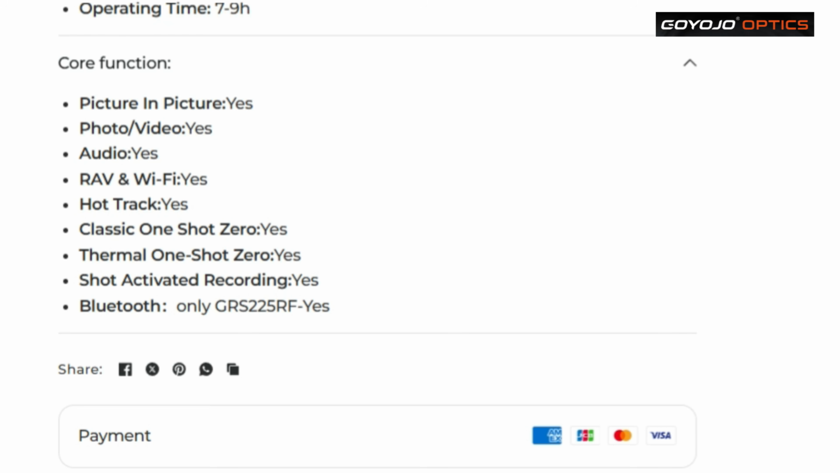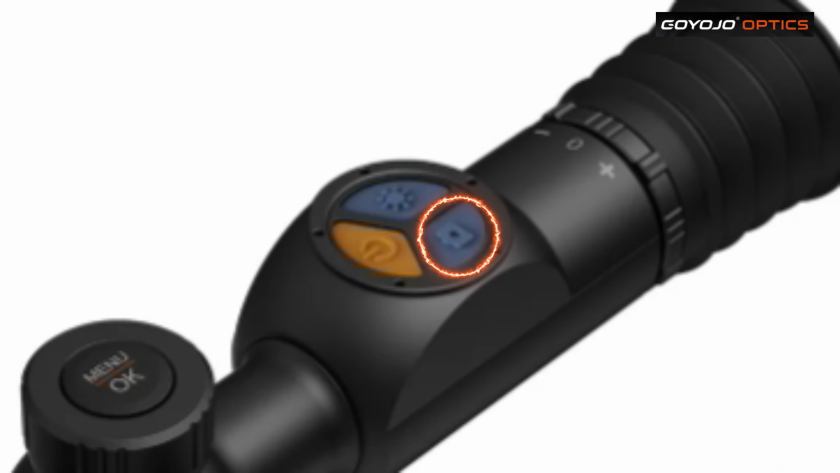The RAV is recoil activated video, so if you've got a full power rifle that recoils, the video will automatically record at that shot, and it will show you so many seconds before the shot and so many seconds after. If you're an air gunner, I wouldn't rely on that. What I would do is go to the rear right hand button on the back there. A long press of that will set it to record. A short press will take a photograph.